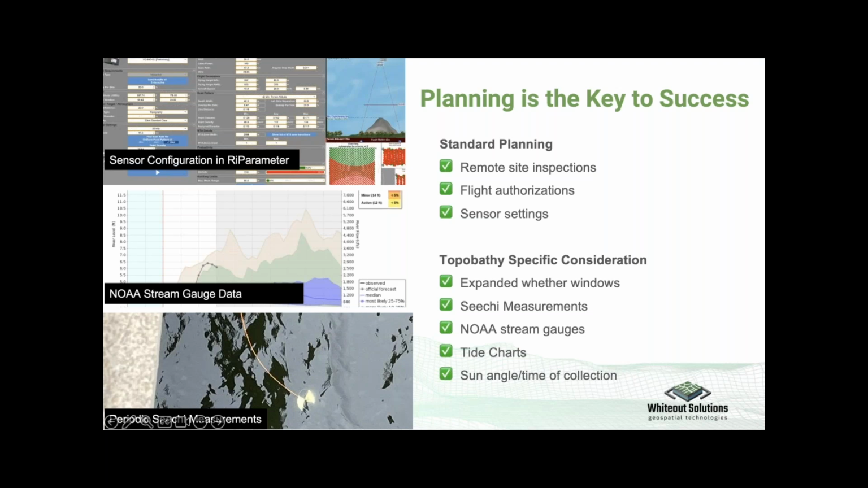We've spent a lot of time in RIEGL parameter in the past year or so, really refining the settings and getting comfortable with what we know is going to work in each environment. And there are quite a few things that are needed that are Topo-bathymetric specific. And the goal really is to reduce the variables and ensure that we're getting the best possible data for the customers and that we're getting ground returns when we go out.